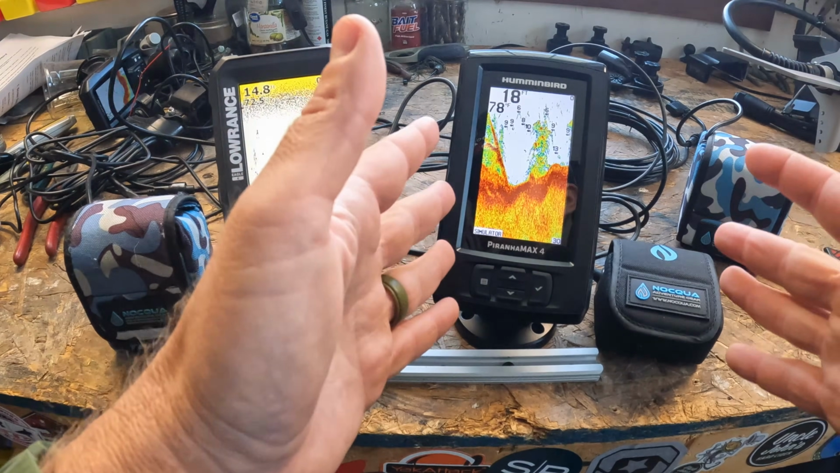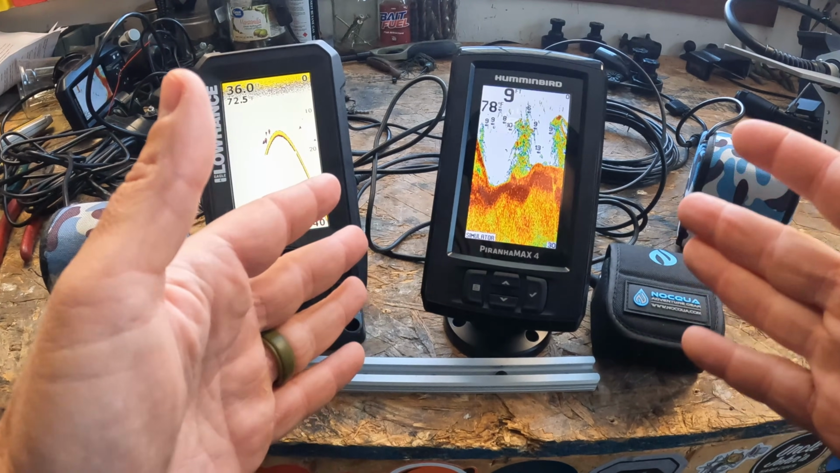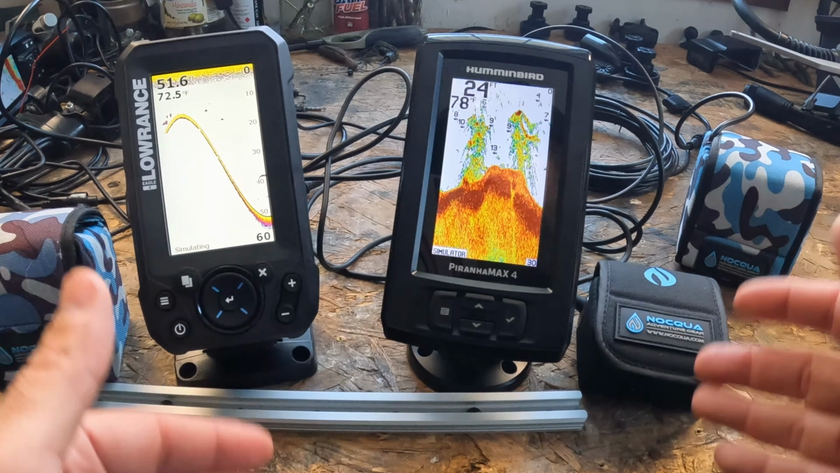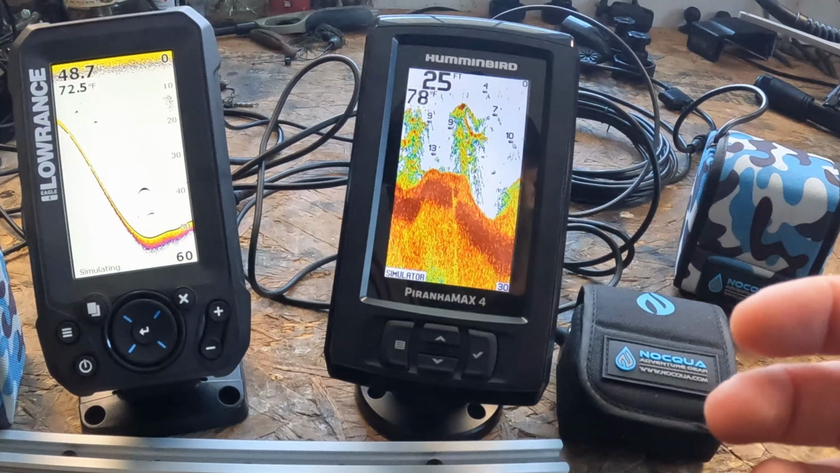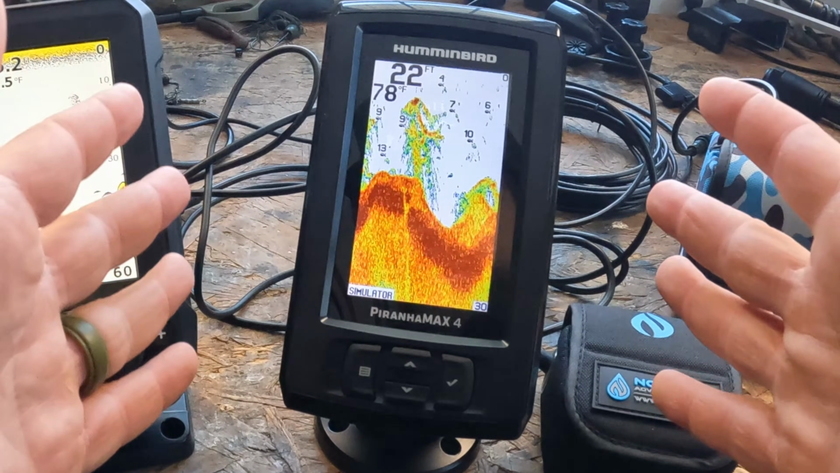Now, on the Humminbird PiranhaMAX 4, you actually get a dual beam transducer. You get the option to toggle back between 200 kilohertz and 455 kilohertz. You're going to have the 200 kilohertz for depth, 455 kilohertz for sharper, shallow water detail. So this is where Humminbird gets the edge, right? You get more flexibility, more control over your cone angle and detail level.